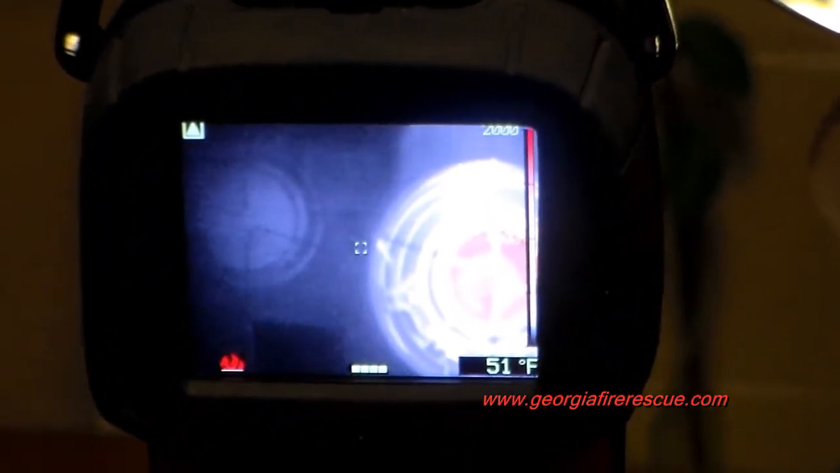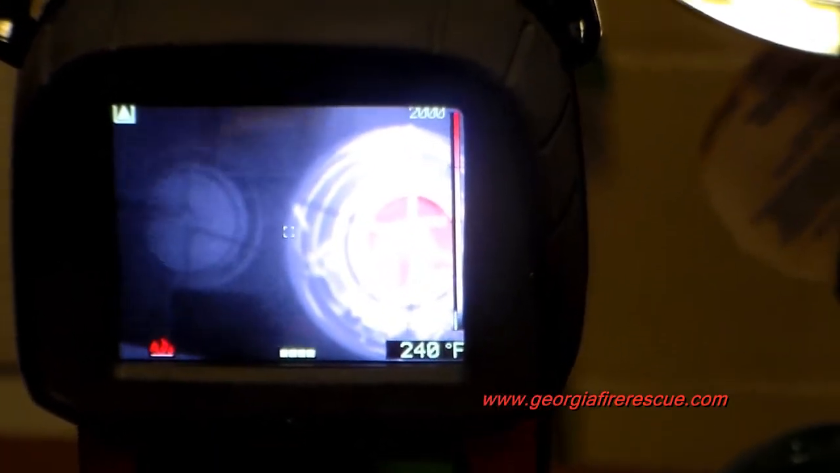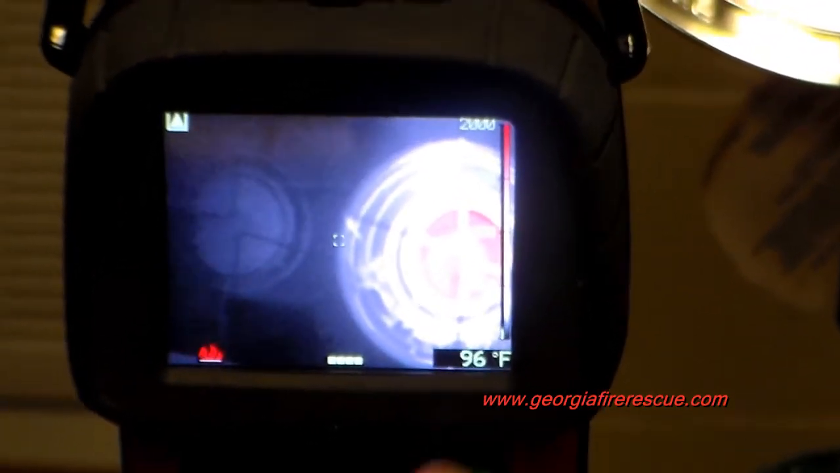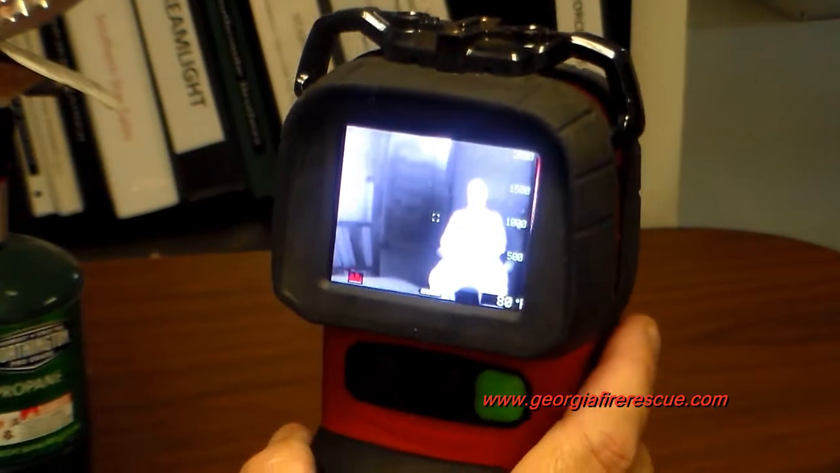The problem we would be concerned about is that creating duplicate images of different things could give us very false information and cause us to make bad decisions in a split-second moment when we're trying to execute an emergency operation. And what we've also noticed with this particular imager is that when we remove that heat source, the image quality looks like an old 1960s black and white. You can see all that static that's there, and then it finally does clear out. That takes a good bit of time when we're trying to make split-second decisions.